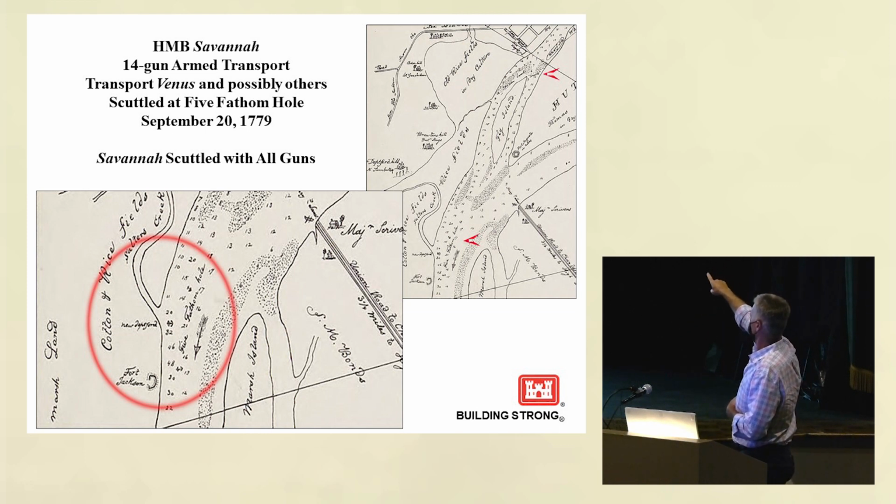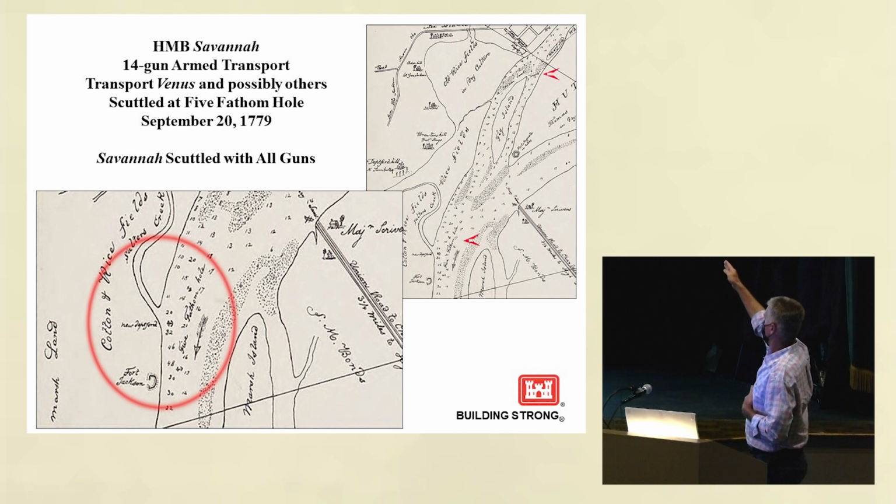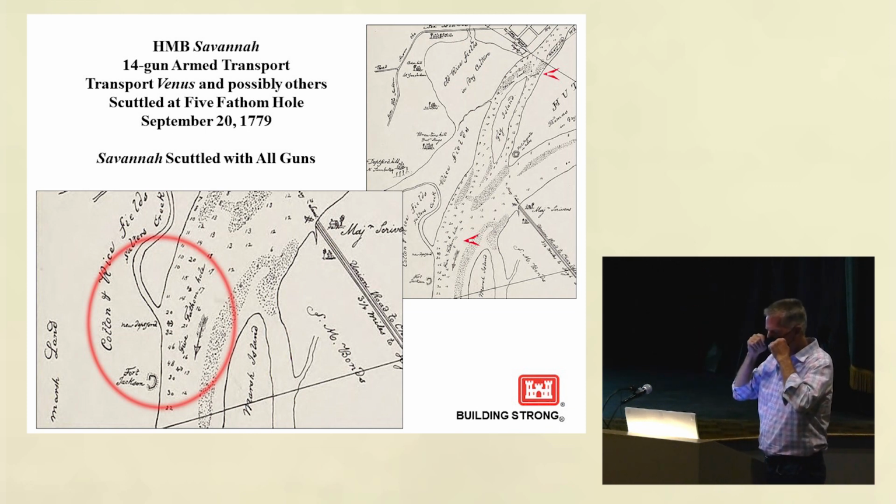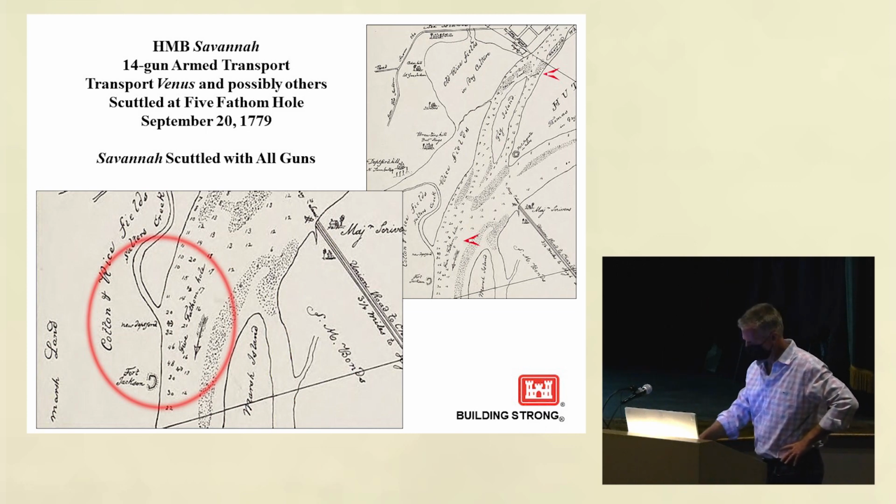So the top panel shows 5 Fathom hole where the cannon are located, and then the Rex channel where the Rose is located. And the line of fire on the previous slide showed that the angle from those gun emplacements would have put it there as well. And we're 2 miles downriver from the city of Savannah, and you effectively can't fire into the city from 2 miles away.